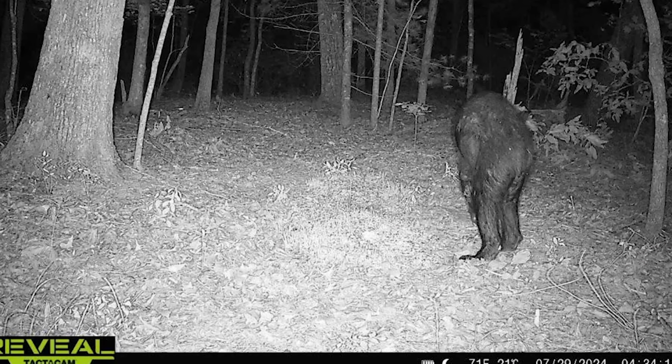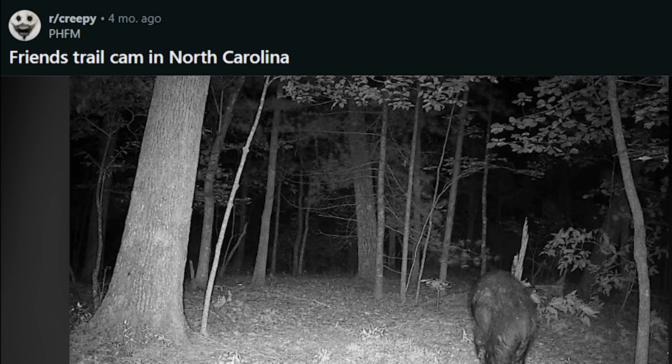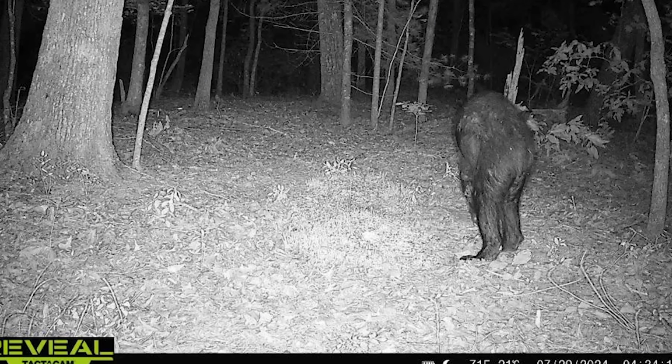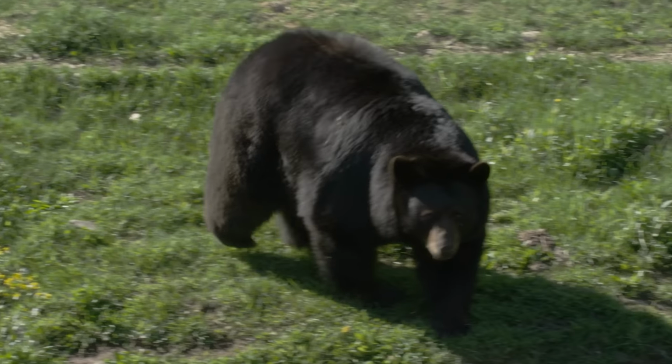So this image was posted to Reddit by user PHFM, 4 months ago, with the caption reading, "Friend's trail cam in North Carolina." Now, I would be pretty alarmed knowing this thing was lurking around in the dark anywhere near me. The immediate thought is, well, that doesn't look right. This is a hairy creature standing on 2 legs, must be Bigfoot. Well, probably not. I mean, this could easily be a black bear.